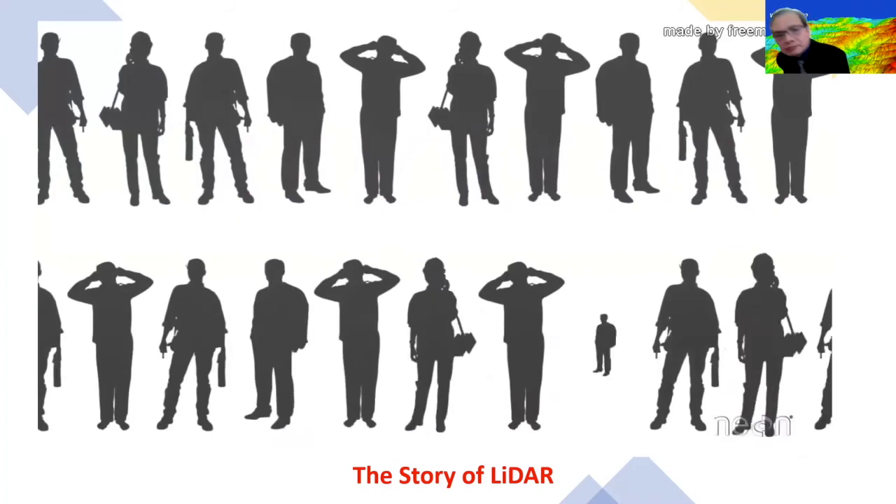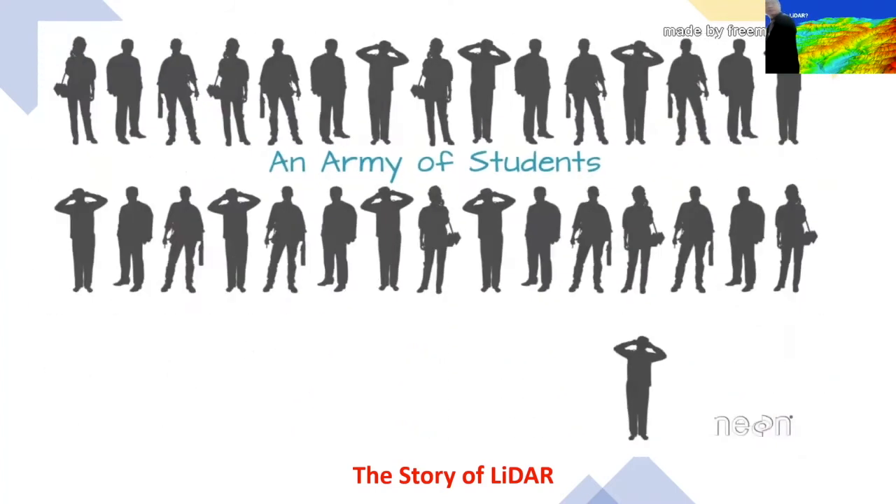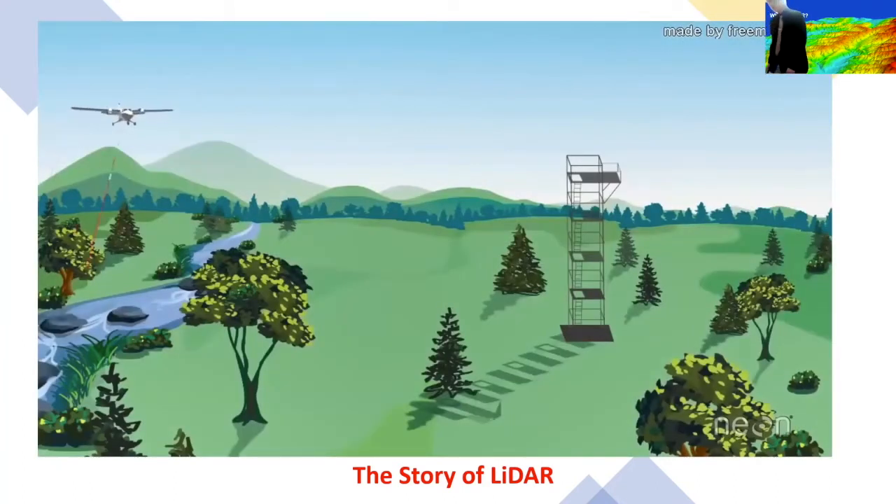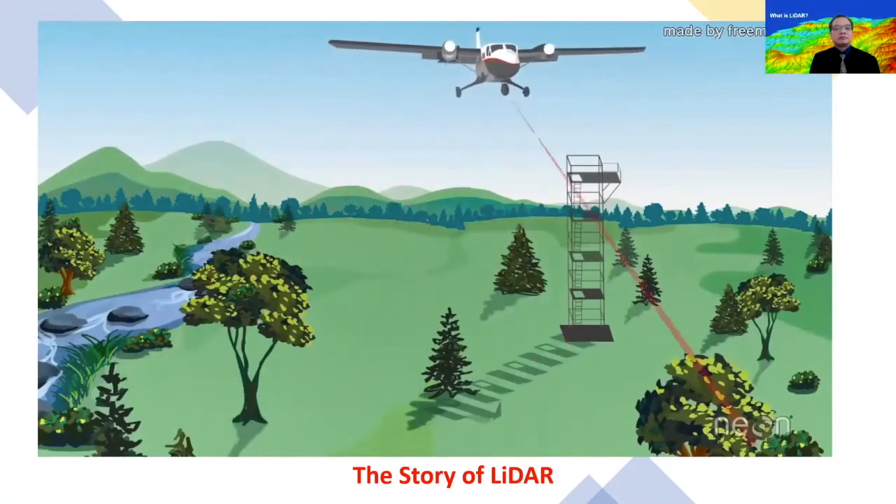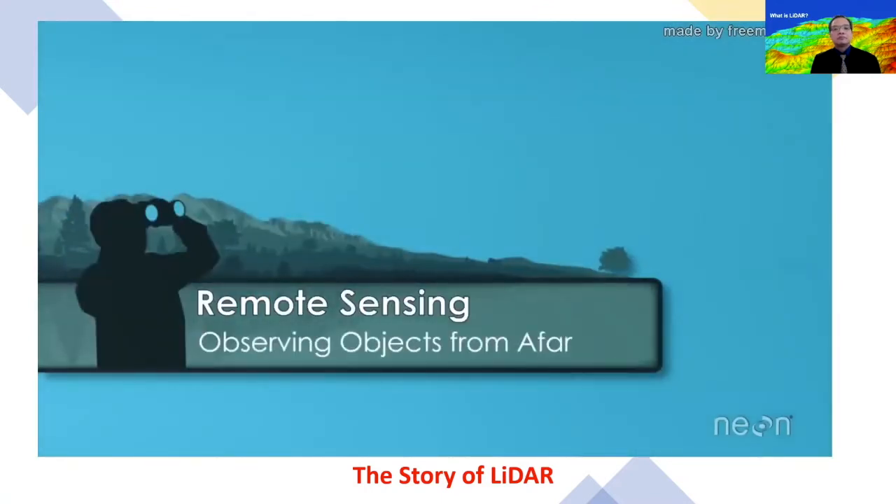Well, one way to measure trees around the world is to get a whole lot of graduate students together, and maybe a few other volunteers, in one organized tree measuring effort. But maybe that's not such an efficient approach. A more efficient way to measure trees and other objects, like buildings on the ground, is to use remote sensing technology. Remote meaning to observe and measure something from afar, as opposed to with our hands.